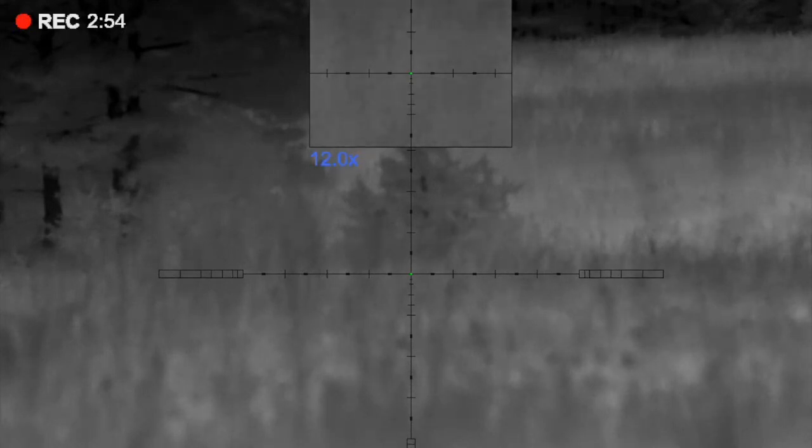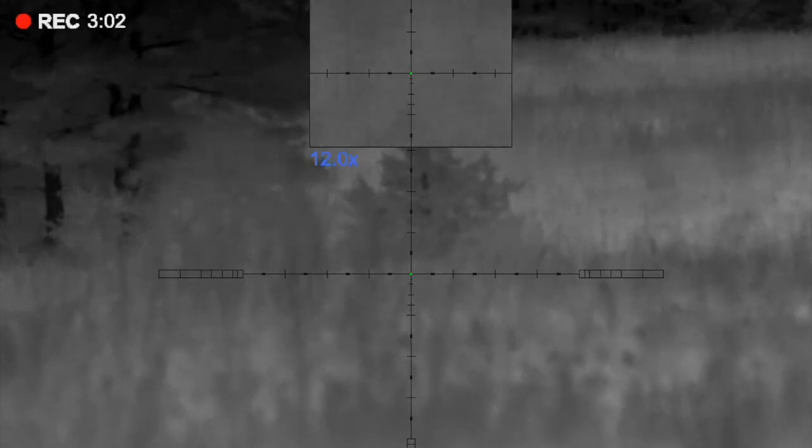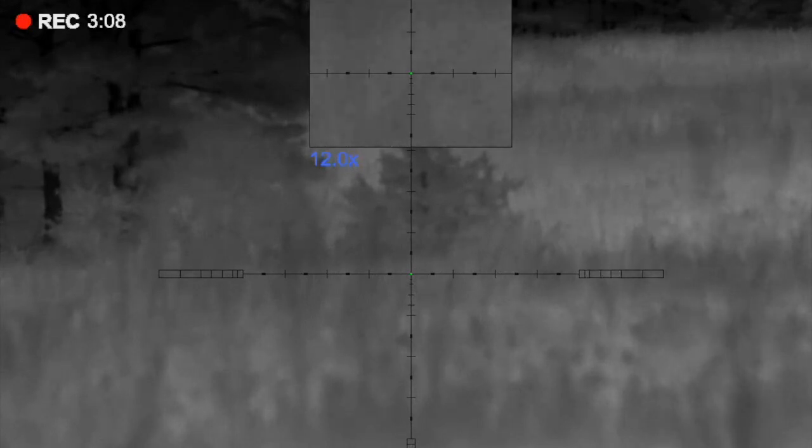The good news is that this spot's not messed up. We just now started calling. So we're going to rip out some howls, because more than likely there's more coyotes with that one. So we're going to howl right here and see if we can get them fired up. Maybe we can get more than one.